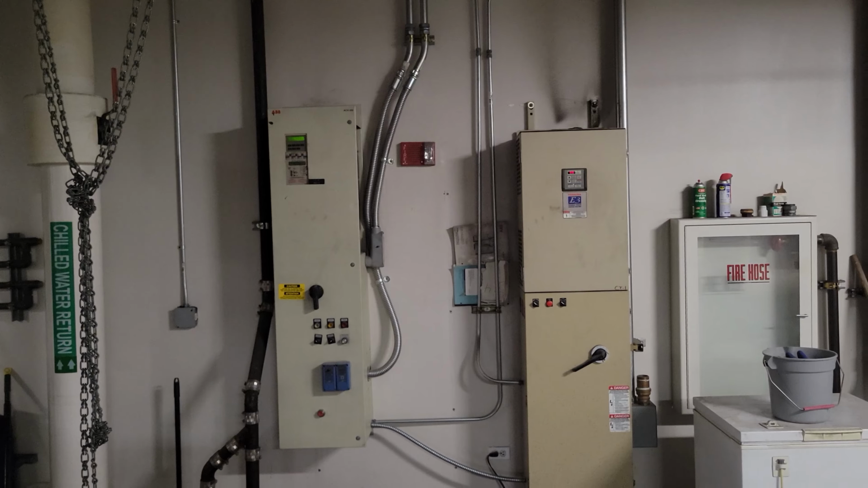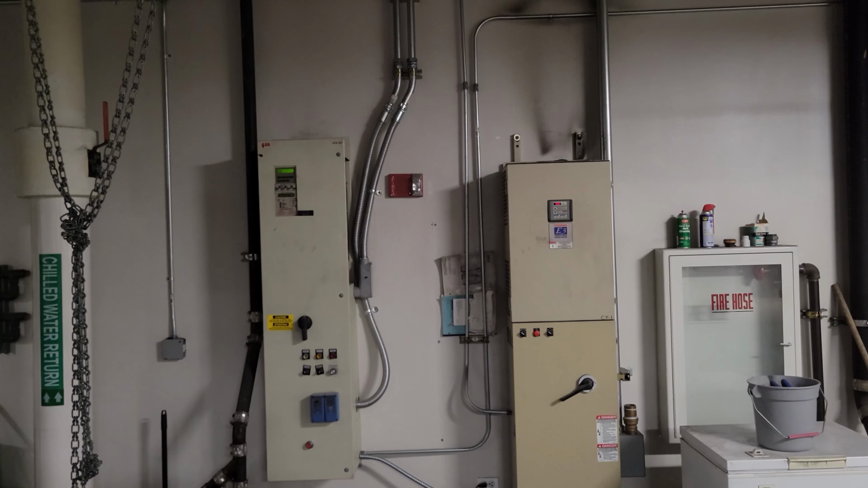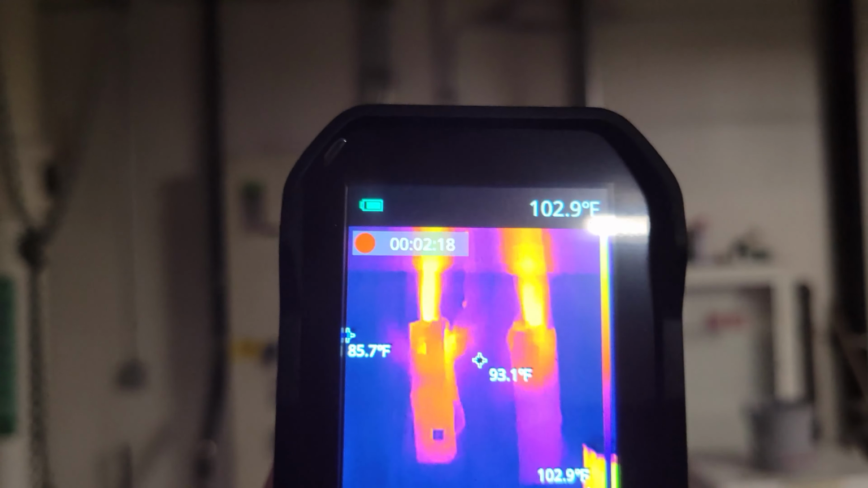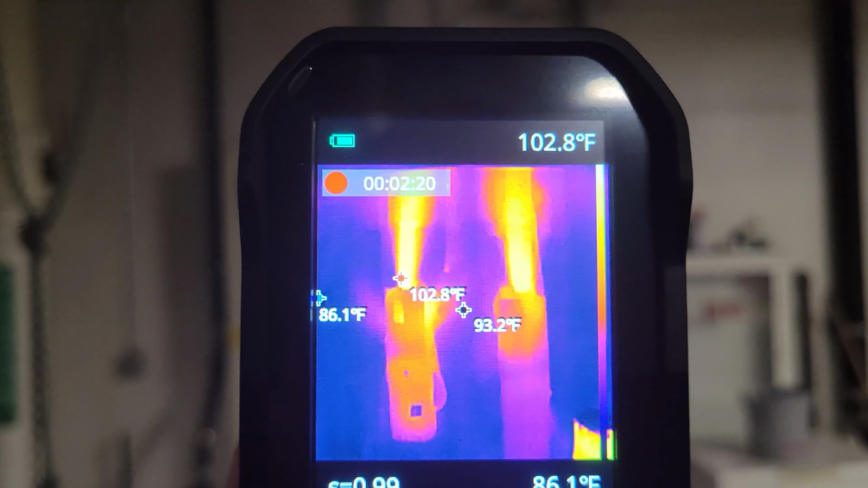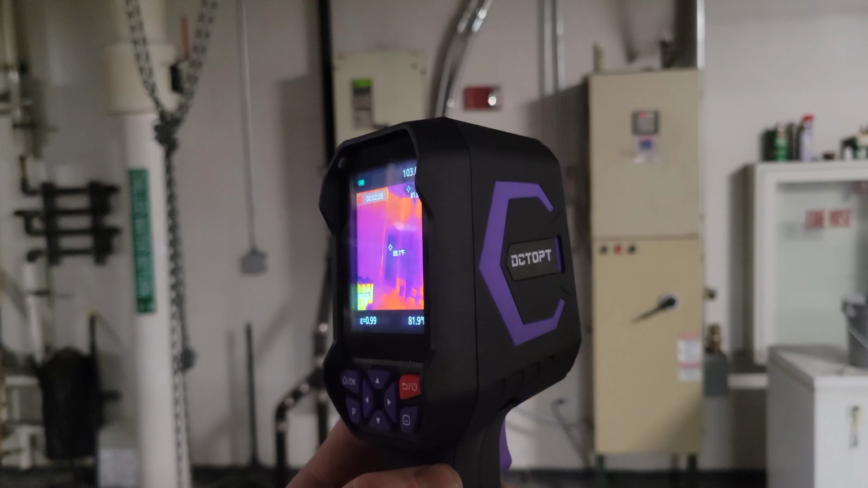And one thing I always love looking at are these electrical panels. One thing we need to make sure is that those fans are blowing on the top. And with this, we can actually see that those fans are pushing the heat out the top, so we know those fans are working. So very handy diagnostic tool.